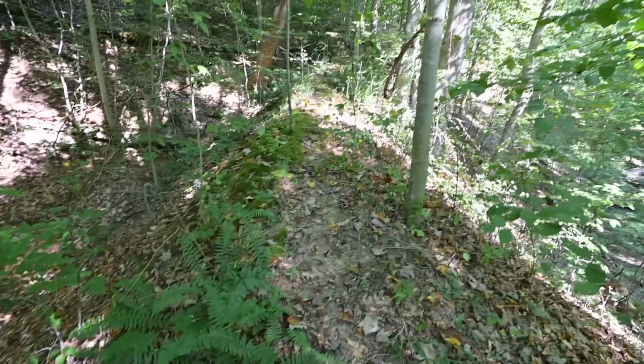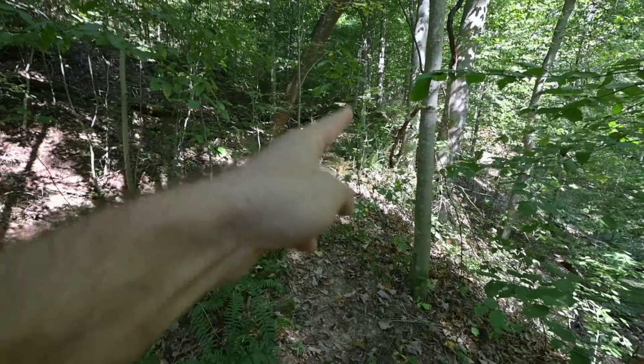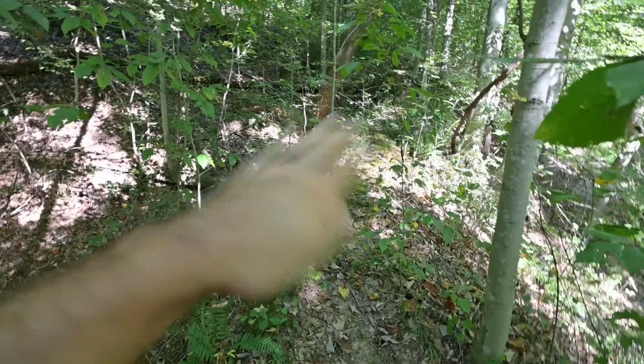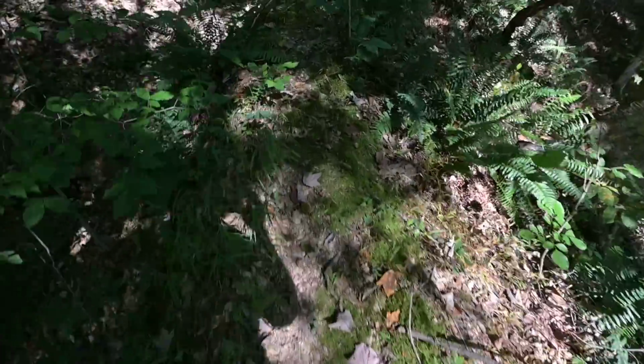Look at this razorback ridge right here, whatever you want to call this. But there's a good deer trail coming right down it. Pretty interesting. Razorback kind of means, you know, like a razor blade. There's not much room on top here. You can see my feet. And there's the bottom of the ridge, and there's the other side of the ridge. Pretty cool though.